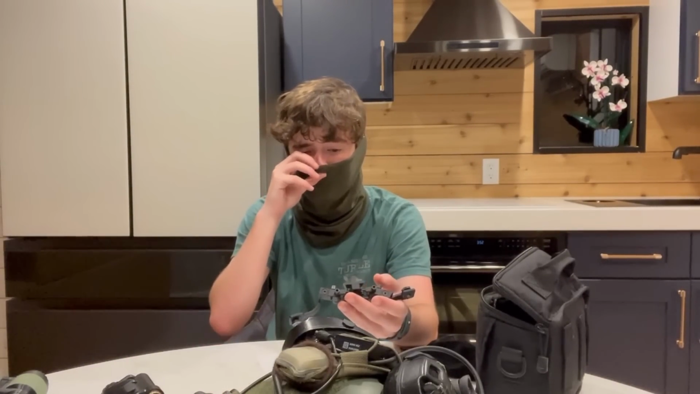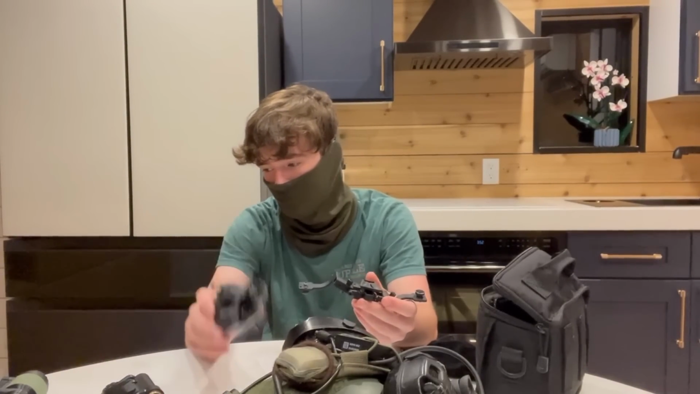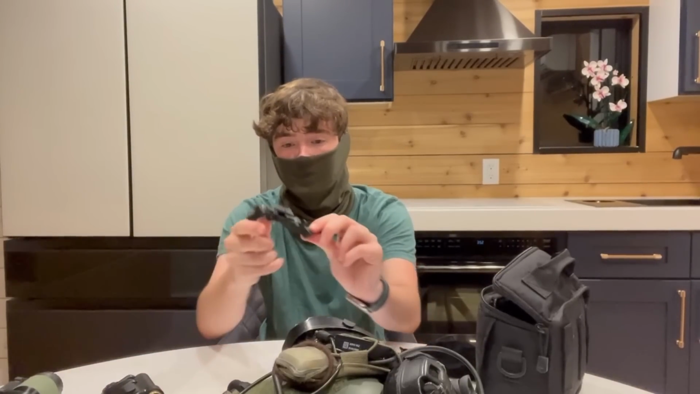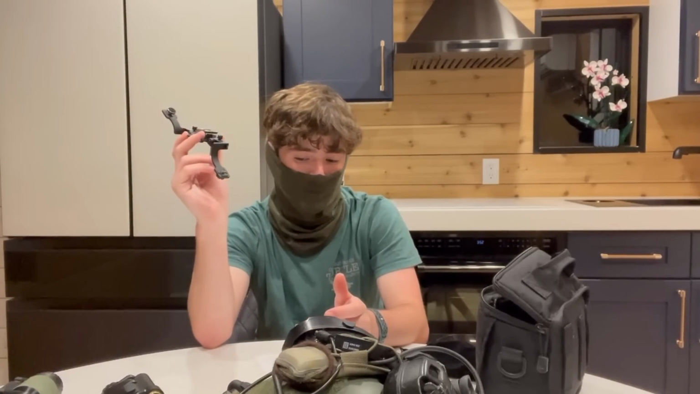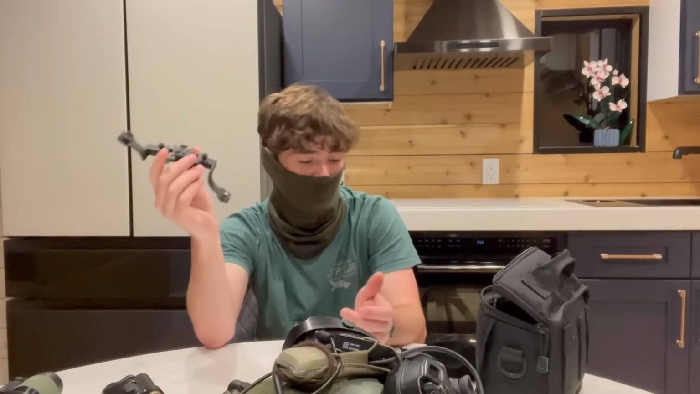I used it a lot, not only for my G14, but also my analog tube, right? I bridged them. The articulation's nice and smooth. It's nice and easy to move, but not too easy. It's a great mount. I actually would be willing to pay money to buy this mount. It's nice and easy.